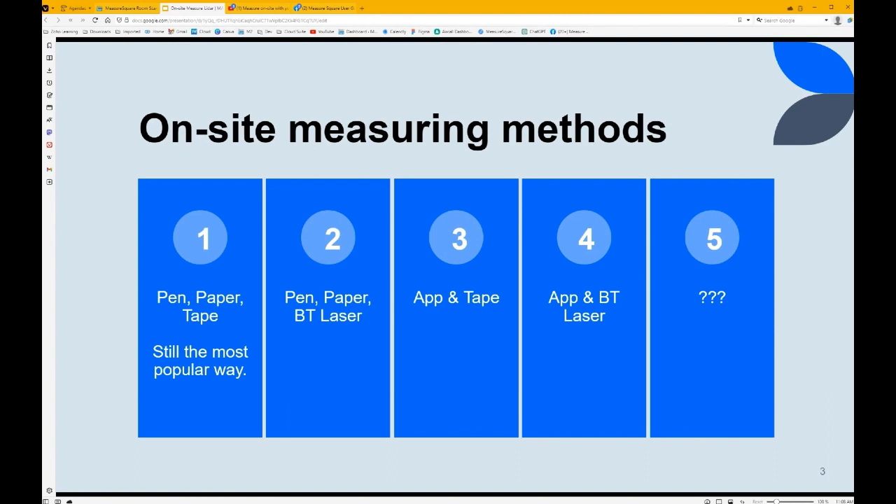Next step up is the pen and paper, but now utilizing a Bluetooth laser or just a laser, a Disto, DeWalt, Bosch, those lasers you can pick up on Amazon or in the store. Next step up from that would be using an application, but still using tape. Some folks may not be as familiar with lasers, even though they exist, but they might have a simple application, MeasureSquare itself, along with their old school measuring tape.